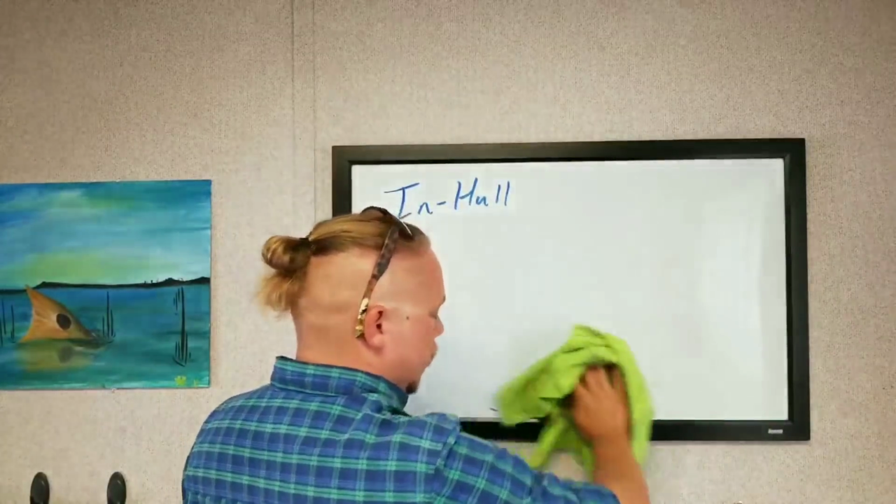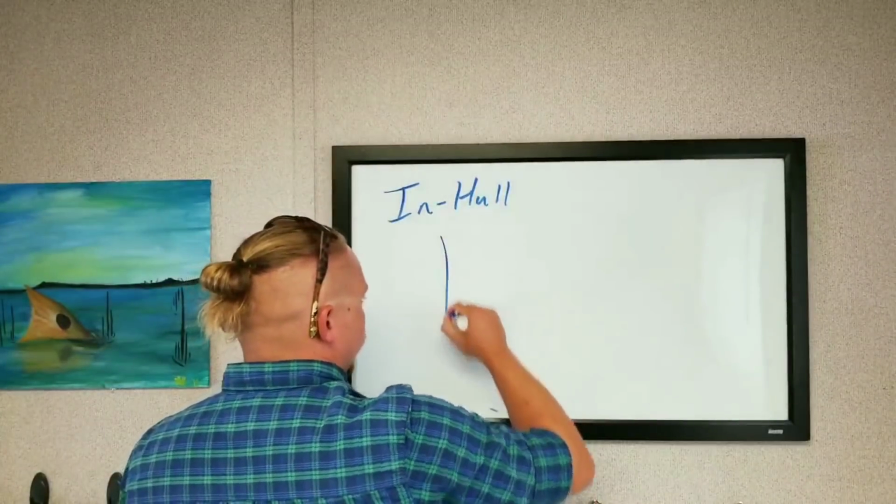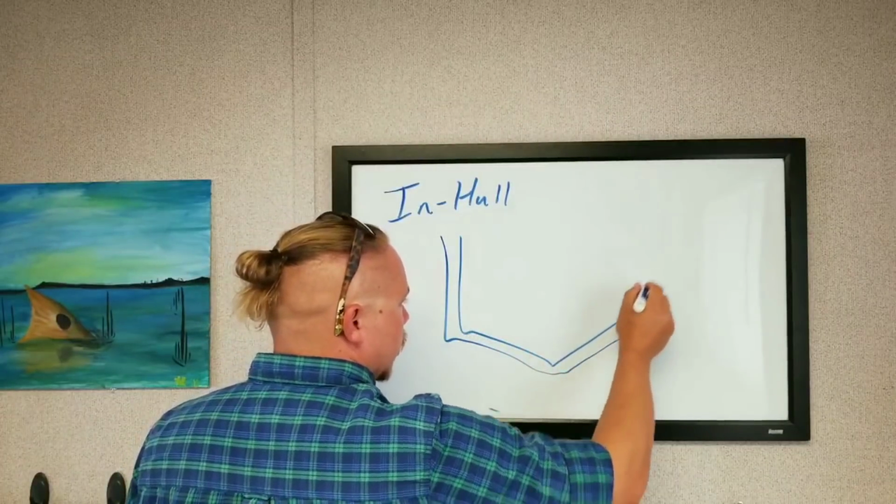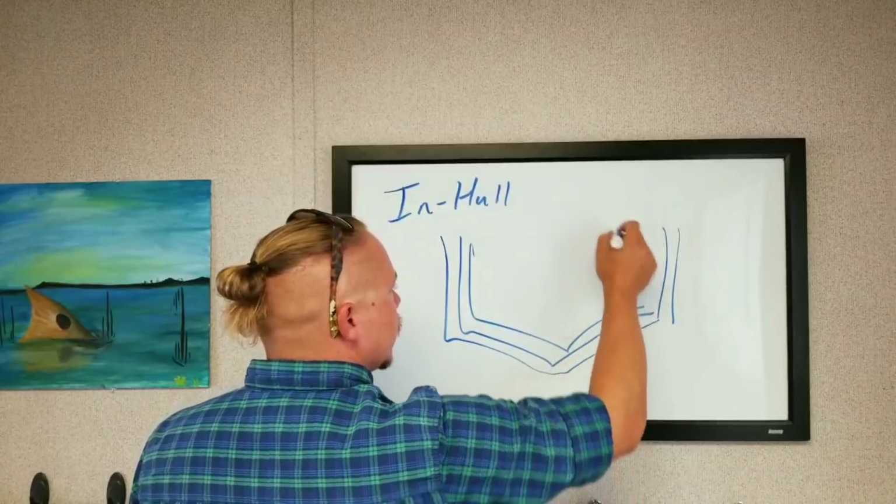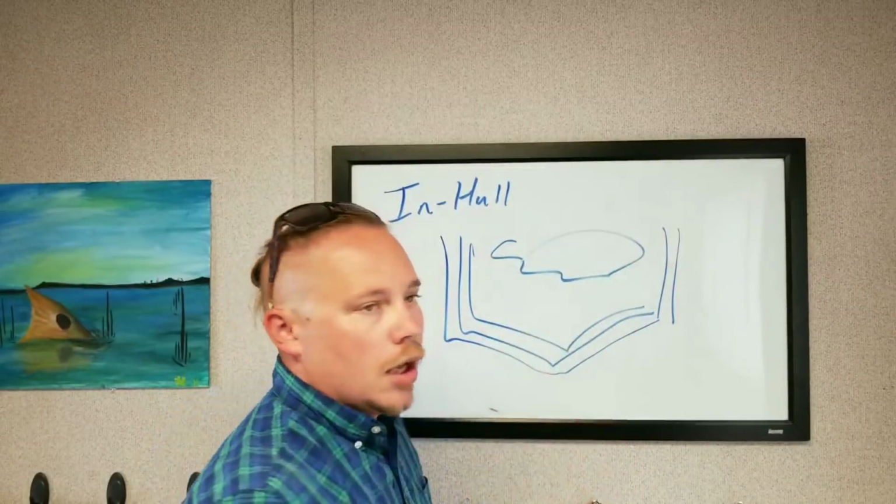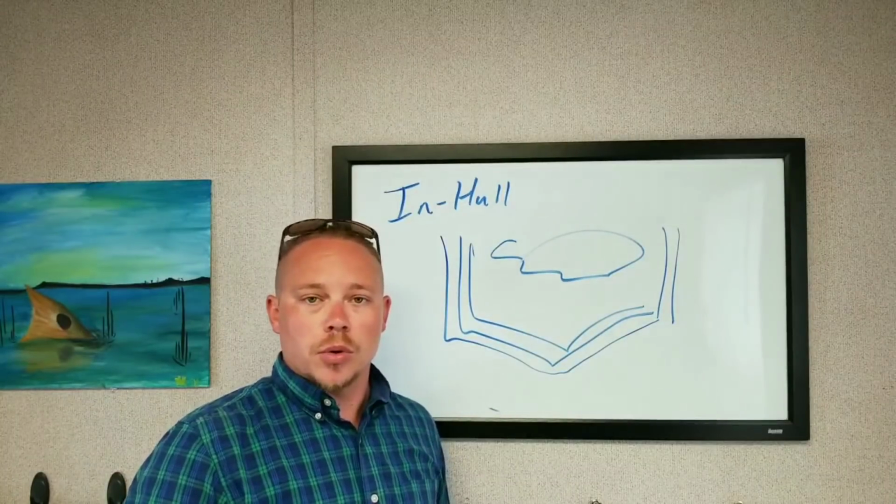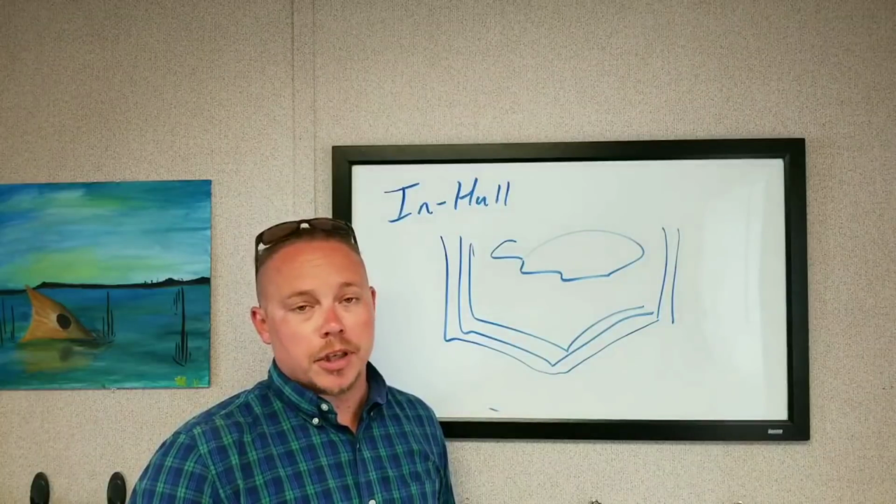or in metal boats. So let me give you an example of a cored boat. You've got your fiberglass, and then in here you might have a layer of balsa, and then you have your fiberglass, and you have all your foam. A great example of a cored boat is Contender. Contender is a balsa cored boat. They're a hell of a boat, really fast. They're just wonderful. We used to carry them here. They're great boats.